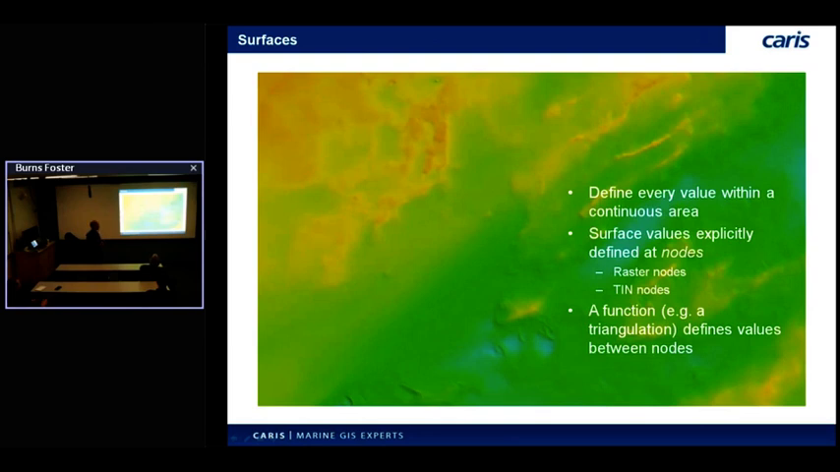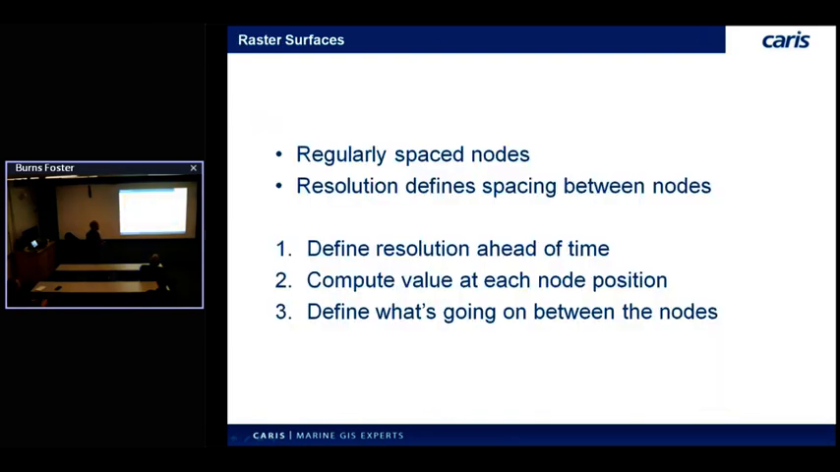So just in point form, with a raster surface, ignoring the TIN for a moment, we have regular spacing. We define the resolution of the spacing ahead of time. That's a priori. We compute a value at every node based on some gridding technique, whatever your flavor of choice is. And then we have an understood definition of how to interpolate values across that surface when we're creating products. So that's the raster case. That's today. That's easy enough to understand.